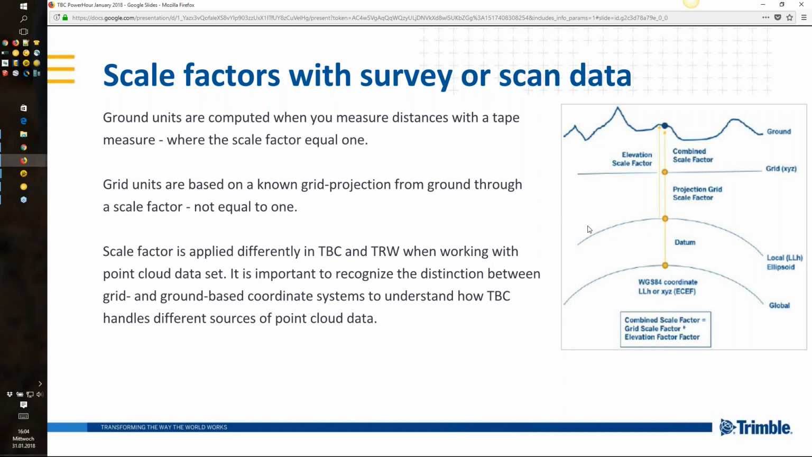The scale factor is applied differently in TBC and RealWorks. That's important, and you should keep this in mind when you're working with point cloud data. It's important to recognize the distinction between grid and ground-based coordinates to understand how TBC handles different sources of point data. I have prepared a few different point data sets coming from an aerial source and from a terrestrial source, and I want to show you later in the presentation how we can handle this in TBC.